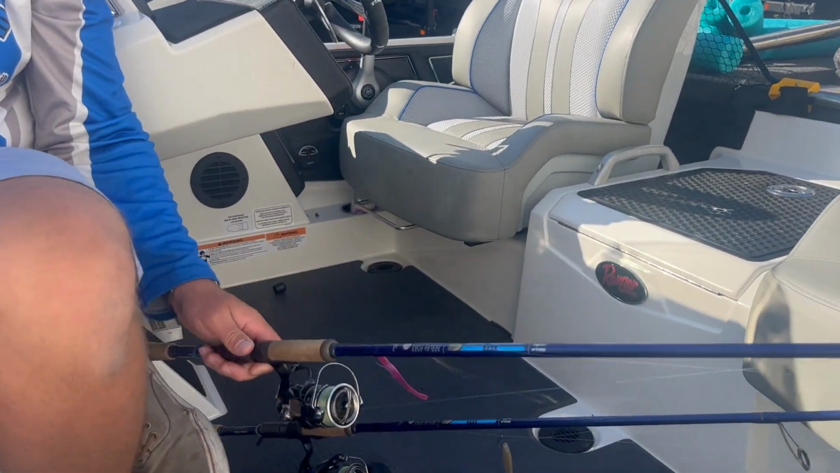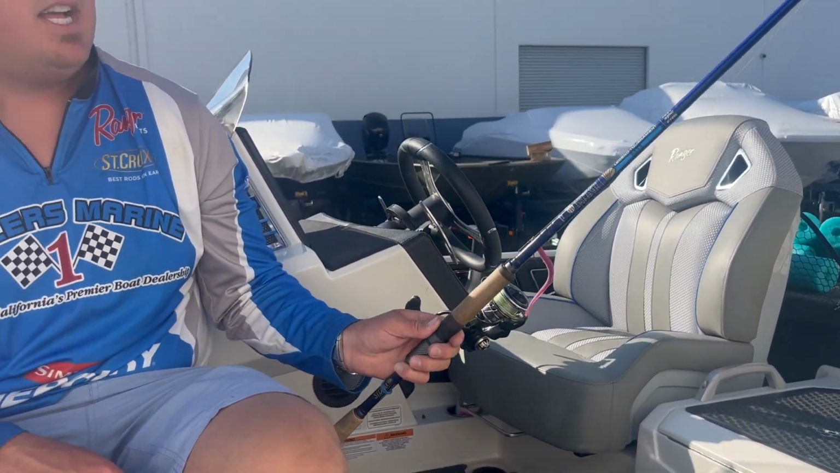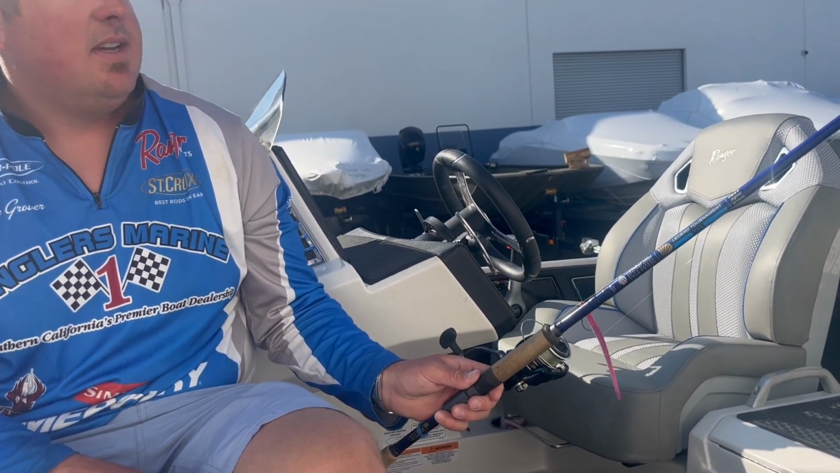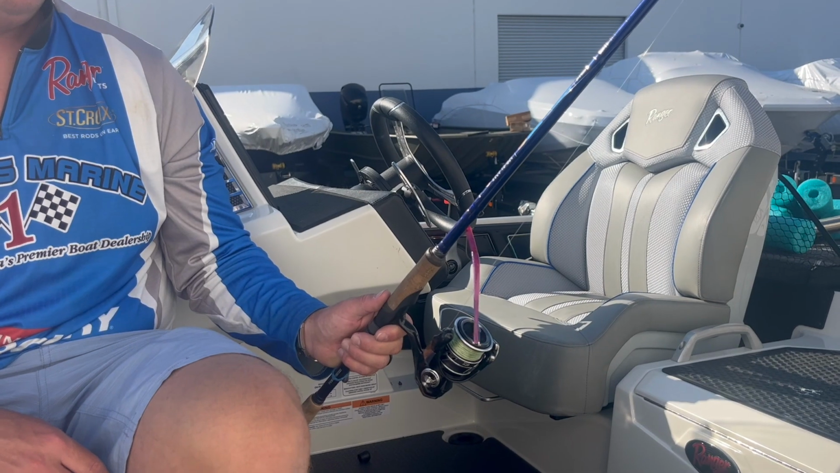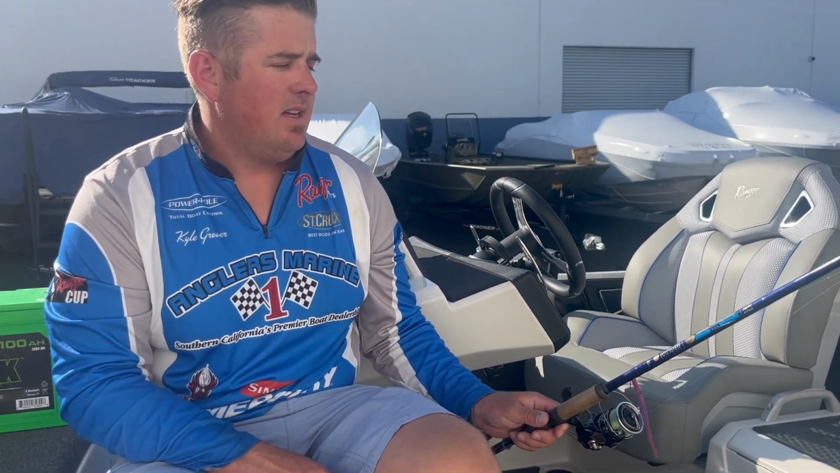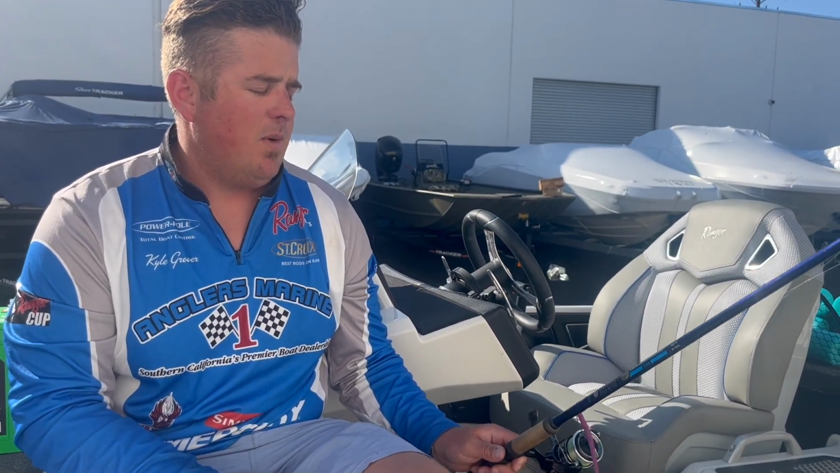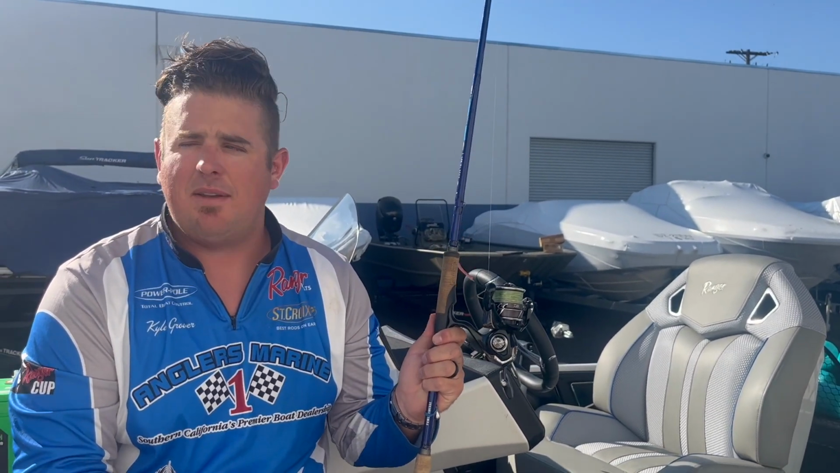And those rods look like they're exactly the same, are they? Yeah, these are the same 2 rods. Can you explain again what rods those are? Those are 7.3 Legend Tournament St. Croix rods. Medium extra fast. It's got, like I said, the good tip on it, and then some backbone, so I could keep them up.